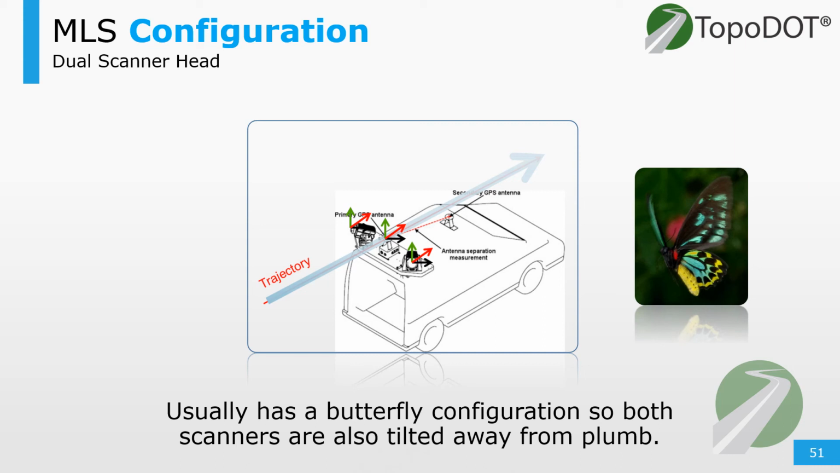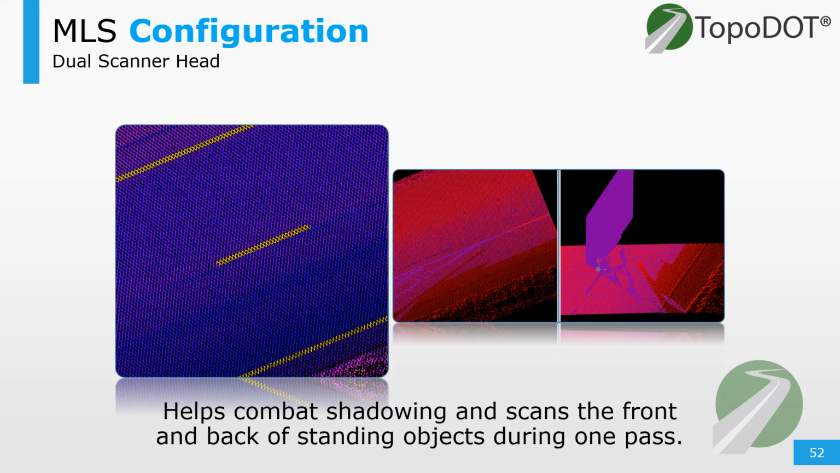An example dual head configuration is a butterfly layout. So you got one scanner on each side, and their scan planes are at a 30 to 45 degree angle to each other. And they're going to be tilted so that their planes aren't plumb. To help visualize this, just imagine the scanning planes forming 2 butterfly wings. And this dual head configuration helps reduce shadowing altogether, and or it reduces the actual footprint of the shadow itself.